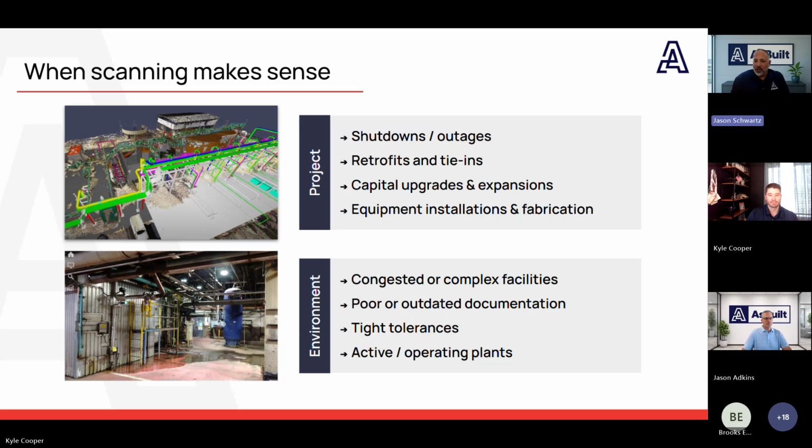Retrofits and tie-ins. Retrofits and tie-ins are another strong fit because you're not starting with a blank sheet of paper. You're connecting into something that already exists, and it has to work. Scanning takes most of that guesswork out of there. Capital upgrades and expansions. For larger capital projects or expansions, stakes are usually higher. There are more teams involved, and coordination gets more complicated. The more complexity you have, the more useful it is to start with accurate existing conditions.